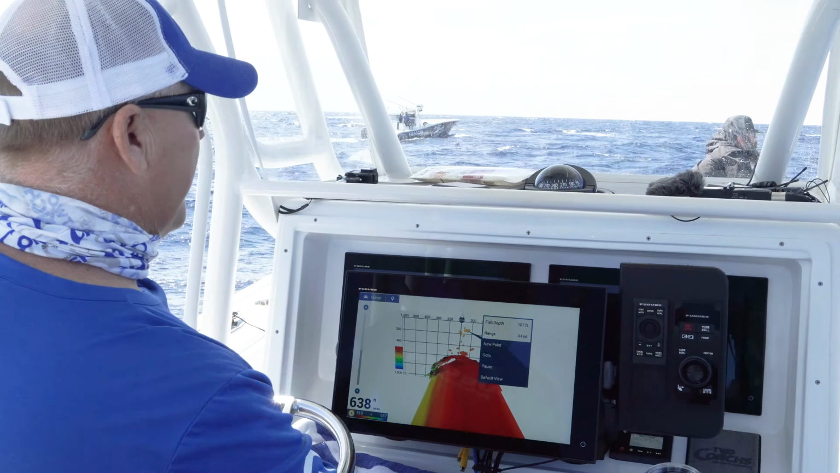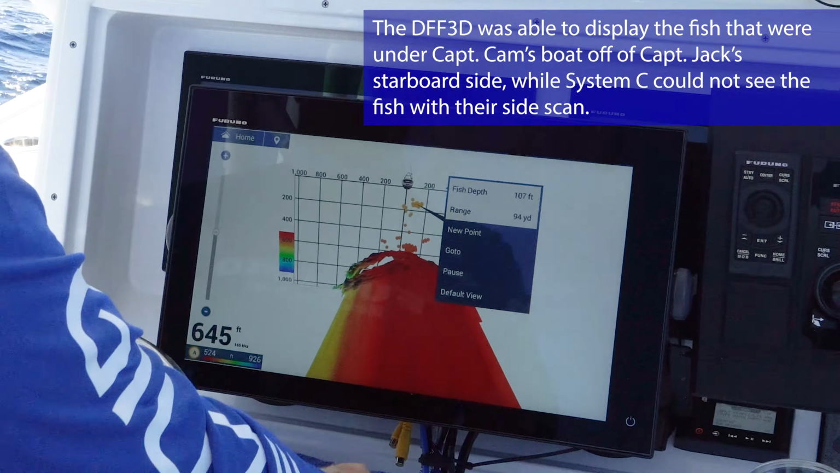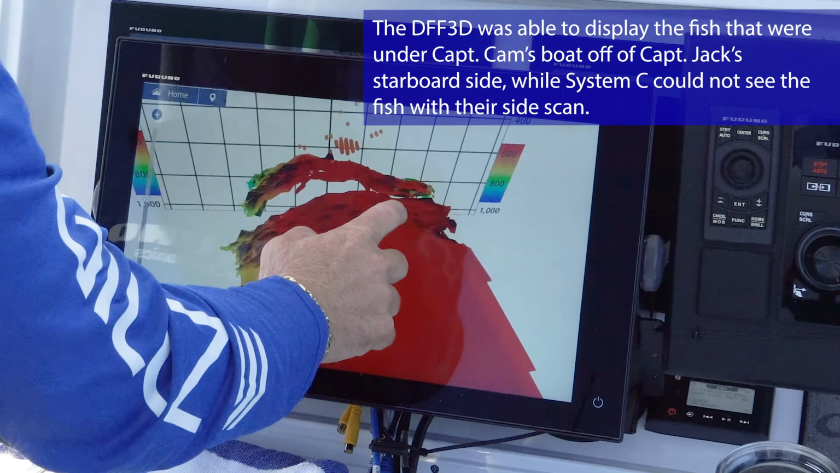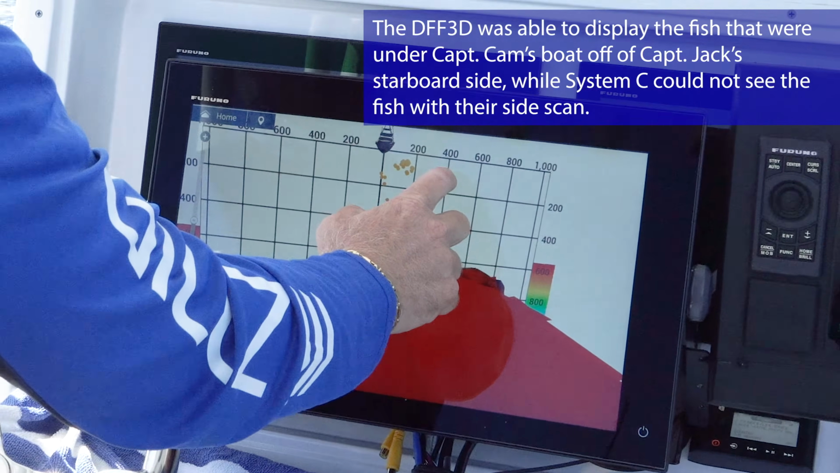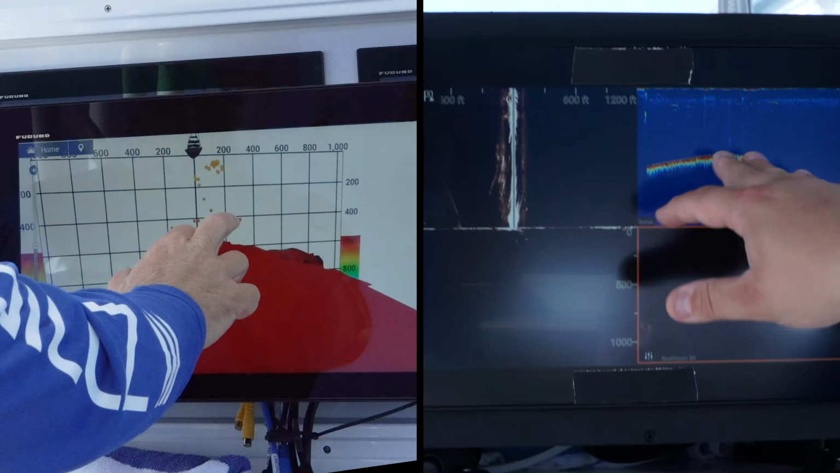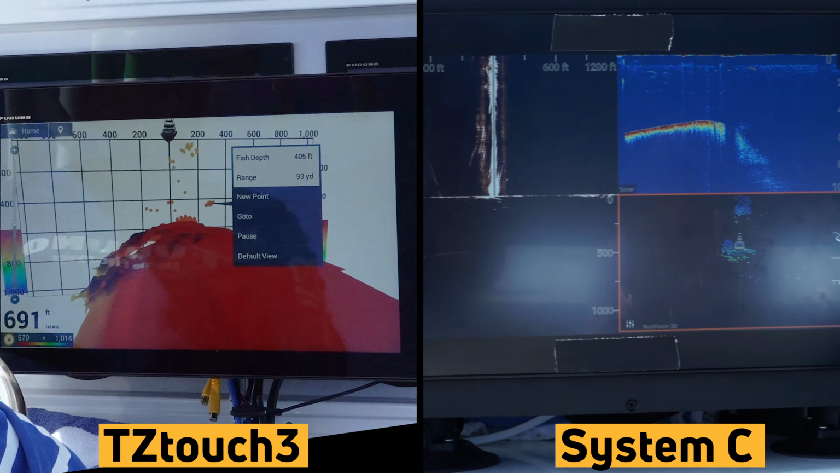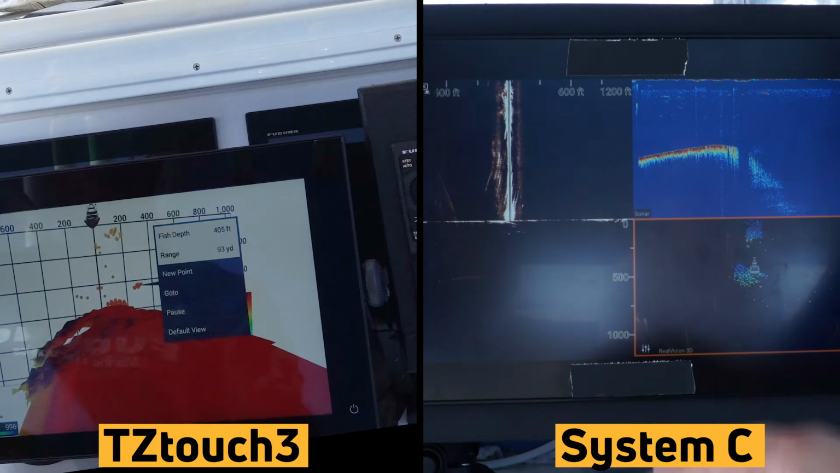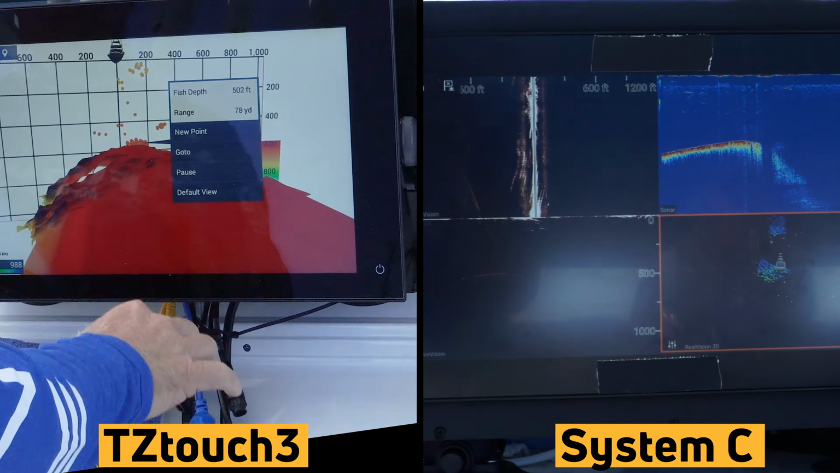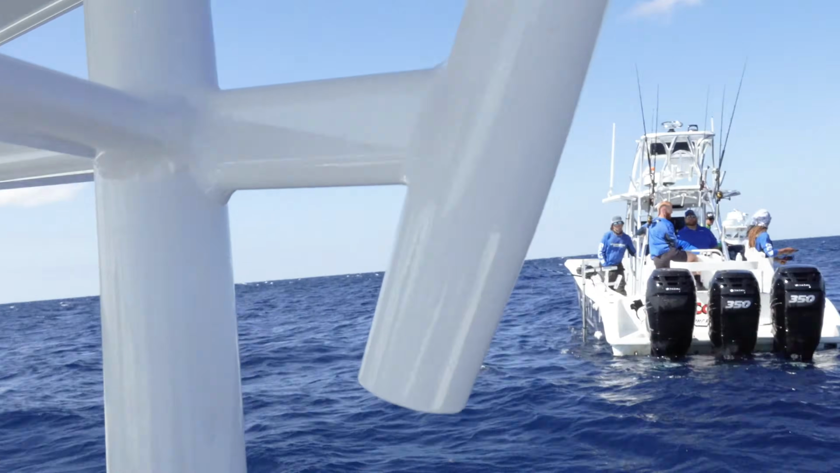Wow. Cam, they're only down 107 feet. You should be able to see them. You should be able to see them on the side scan. I'm marking them way down, 405 feet too. You know what those are? AJ City, baby. And right on the bottom, 502 feet. We're in 704. Ever catch a jack? Really? Yeah, we're marking really good.